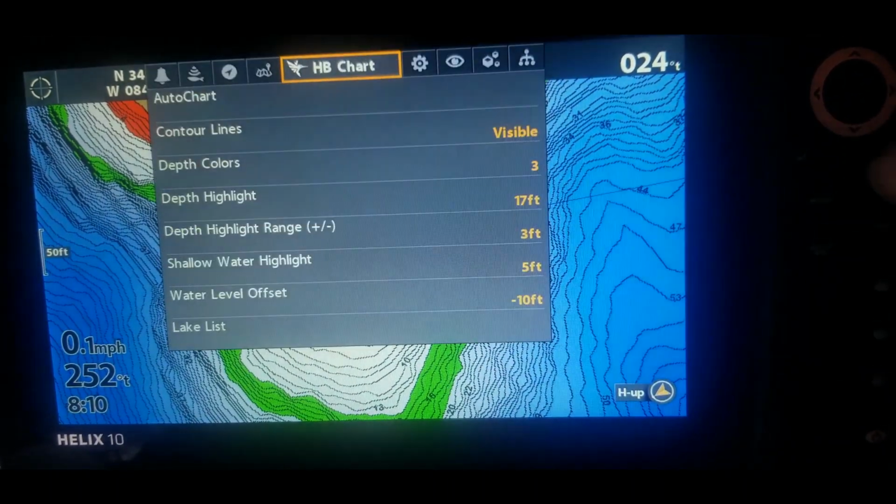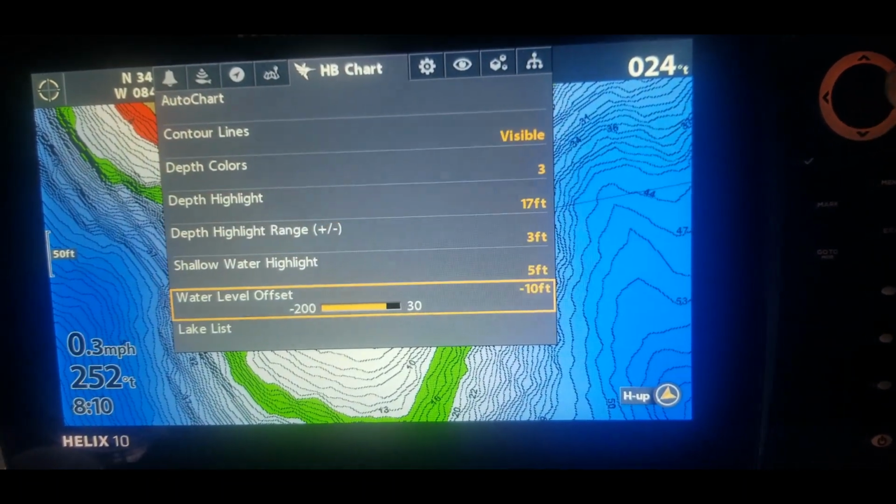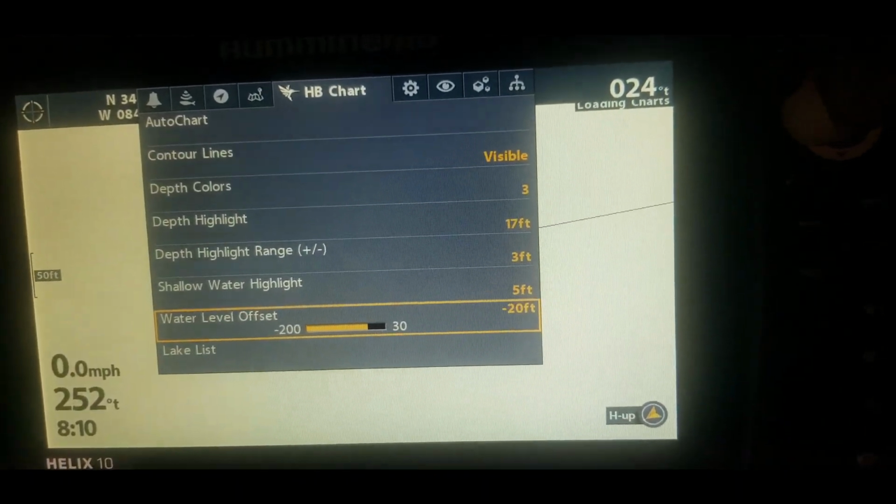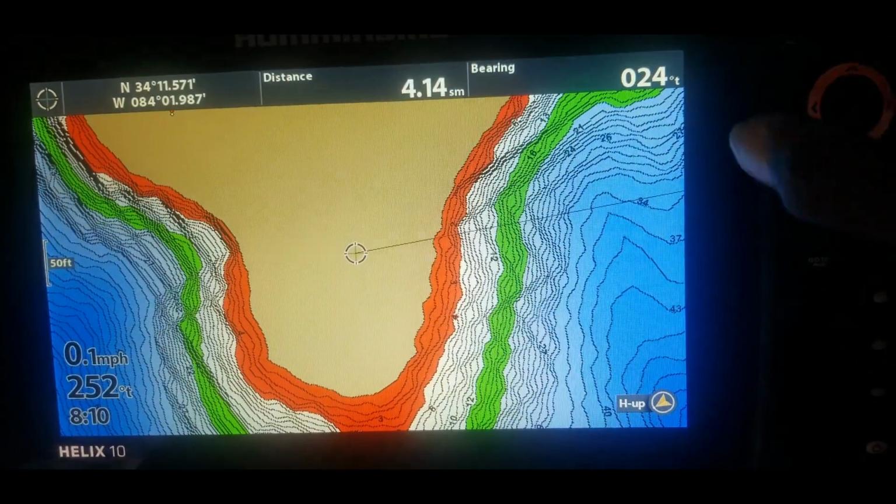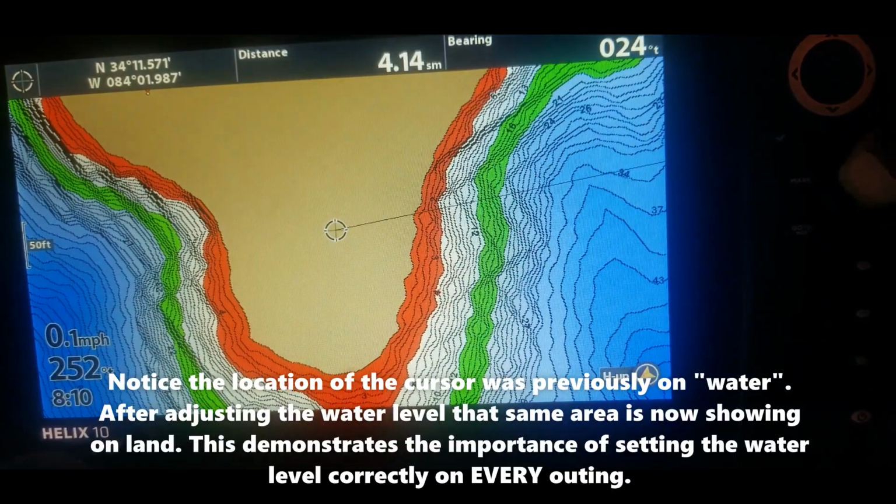Let me just show you one more time. If you come back in here and let's say that the water level is down 20 feet. So you can just take that down to 20. And now when you go back out to the map,